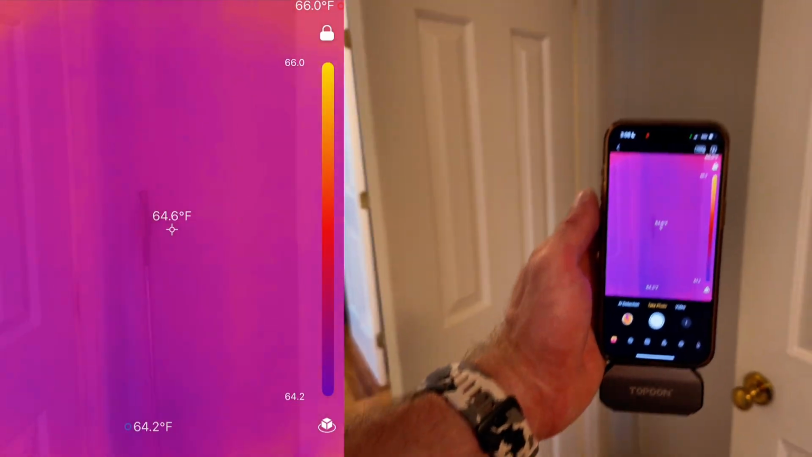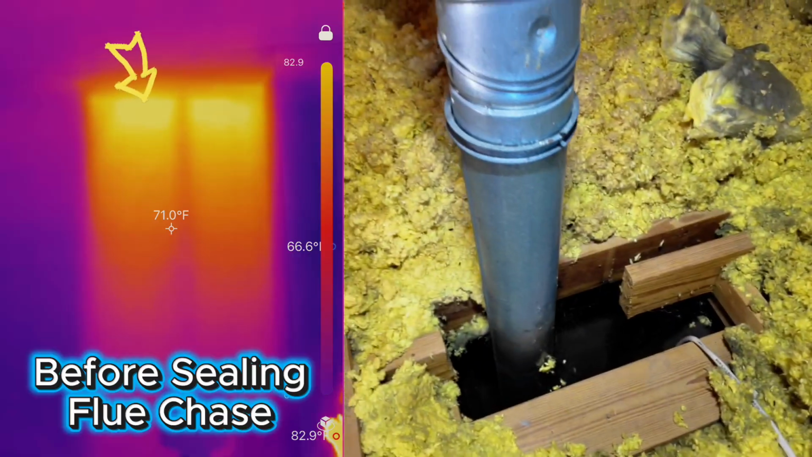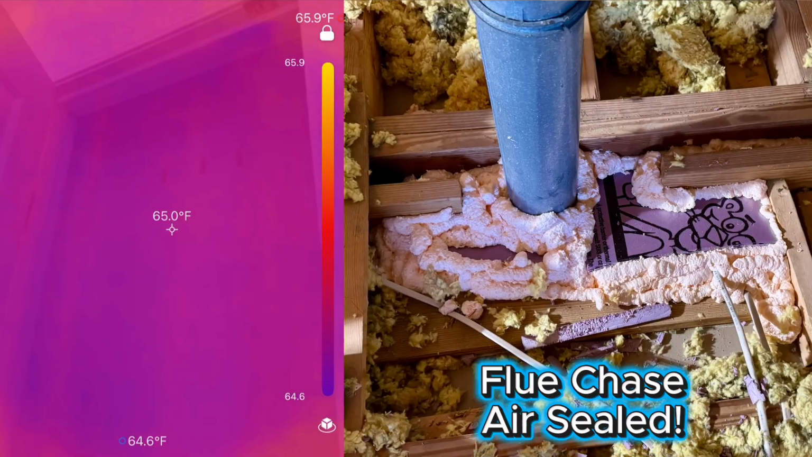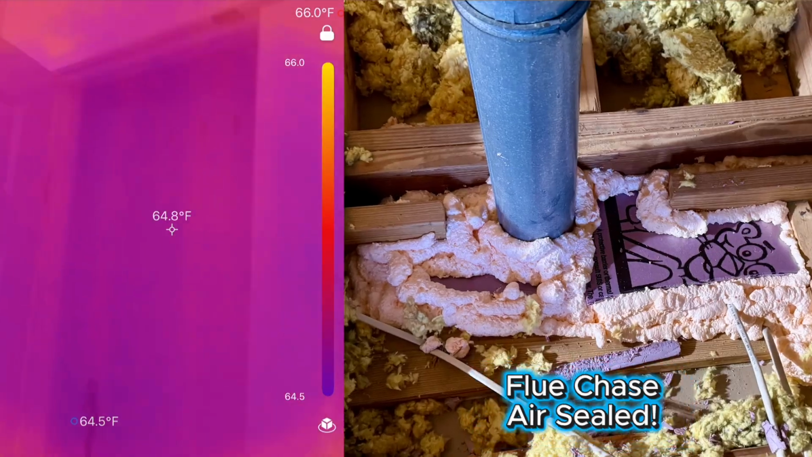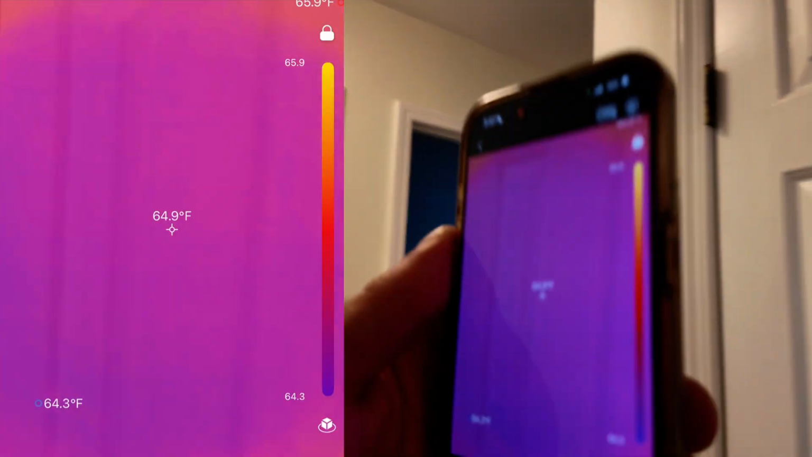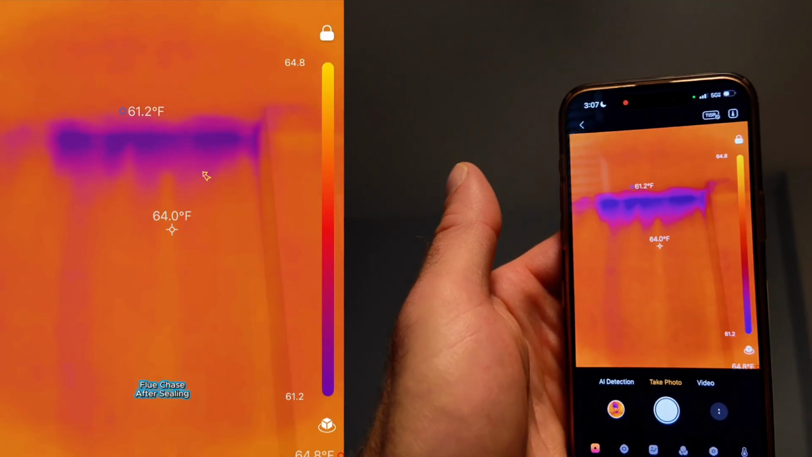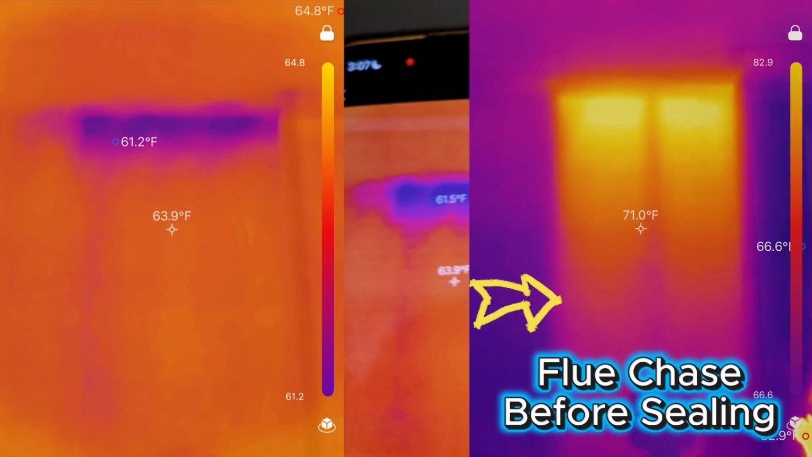So in this closet, there was a flue pipe from the water heater and the gas furnace that was abandoned. And it looks like that got sealed up really well. I was up there when they did that. I know that that was done well, and the infrared camera confirms that. You can see a little bit actually right there. Much better than it was before. And then the attic access is in here.